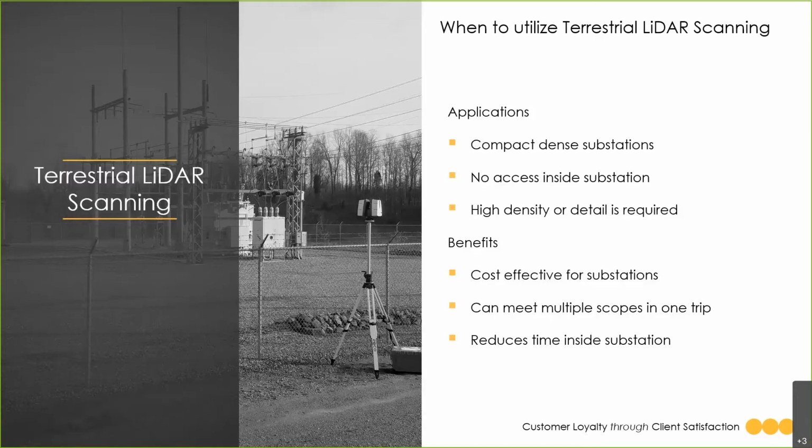It's cost-effective to use on a variety of substations. Additionally, you can meet multiple scopes when scanning. This TLS scanner is going to be the workhorse for the majority of your substation projects, due to the density and need to be around that equipment, but collecting from a safe distance.